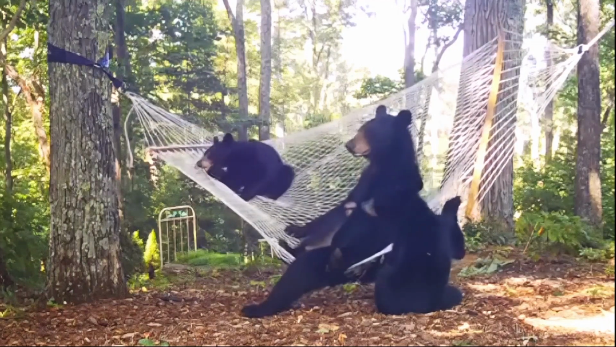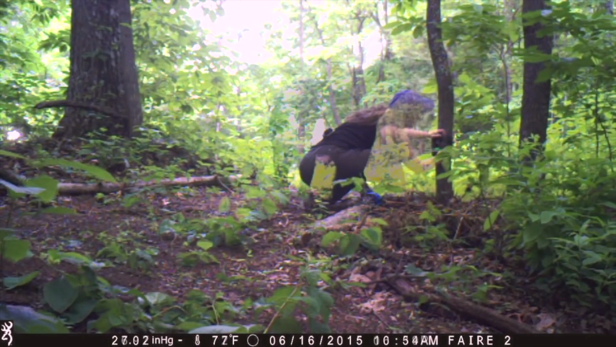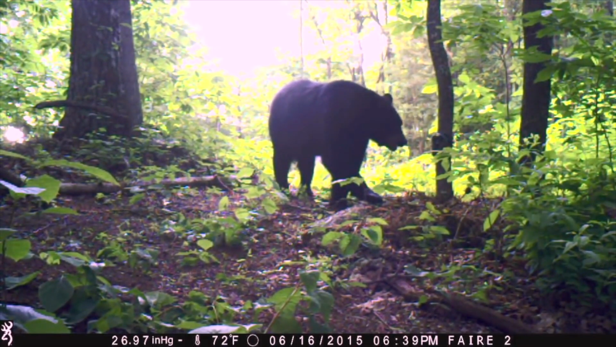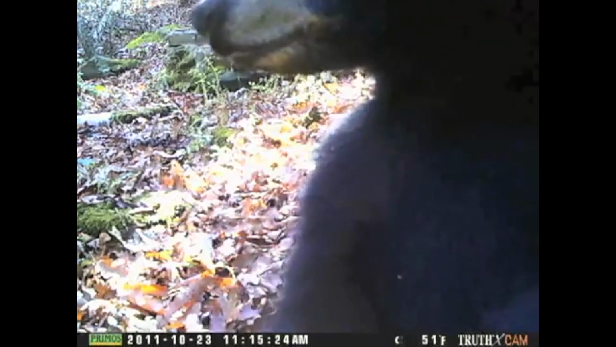I got my first trail camera around 10 years ago. It didn't take me long to realize that trail cameras are just like potato chips. You can't have just one. The first time a bear truly engaged with my camera was a huge thrill for me. It felt like the bear was taking me out on the dance floor. I was pretty much hooked right away on trail cameras after that experience. I mean, just look at these guys. They're such characters.